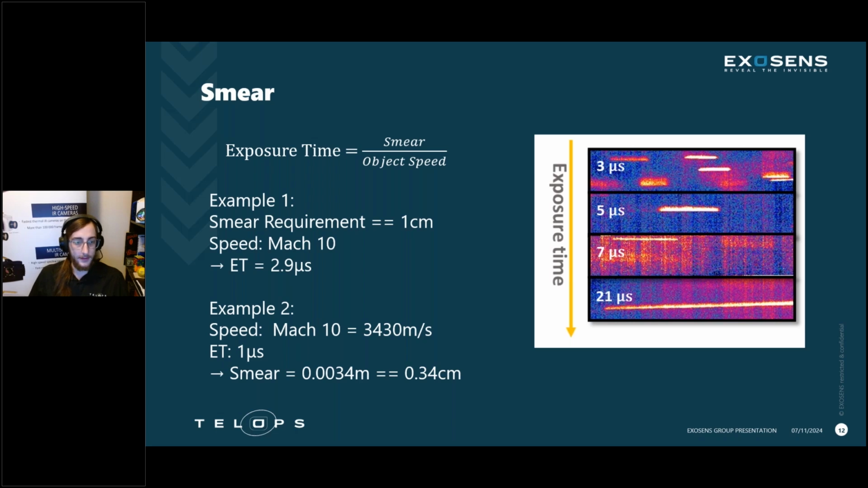And that doesn't sound so bad. So what can we push it to as an example too? At Mach 10, 1 microsecond exposure time, that's the standard minimum for most of Telops IR cameras. We can get 0.34 centimeters smear. Sounds pretty good, right? Yes, until you consider that most of the requirements we see often have maybe 1/10, 1/5 of a pixel smear requirement.